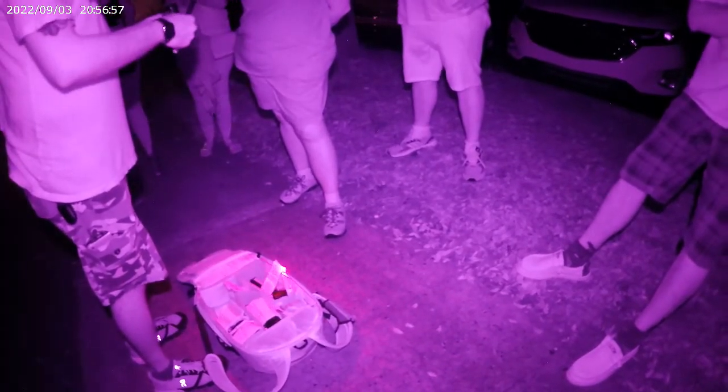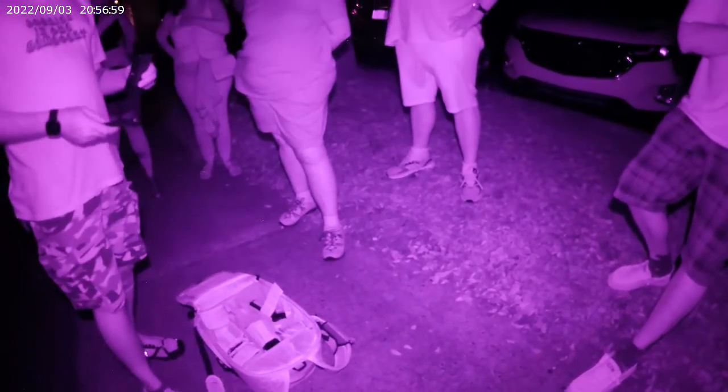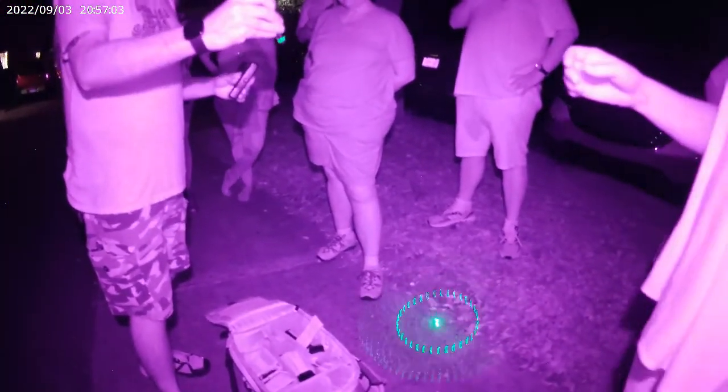So, with that said, Jen, I think I'm going to go with you on this one. Okay. So, lasers always stay on the ground. This one has a button. You have to hold it to keep it on.